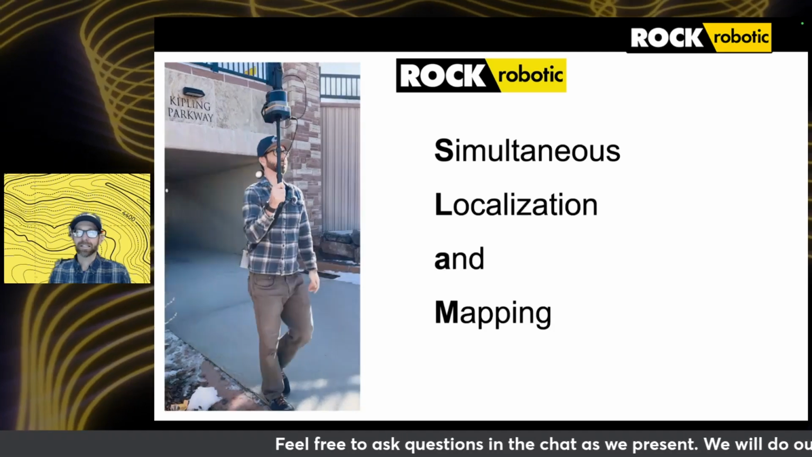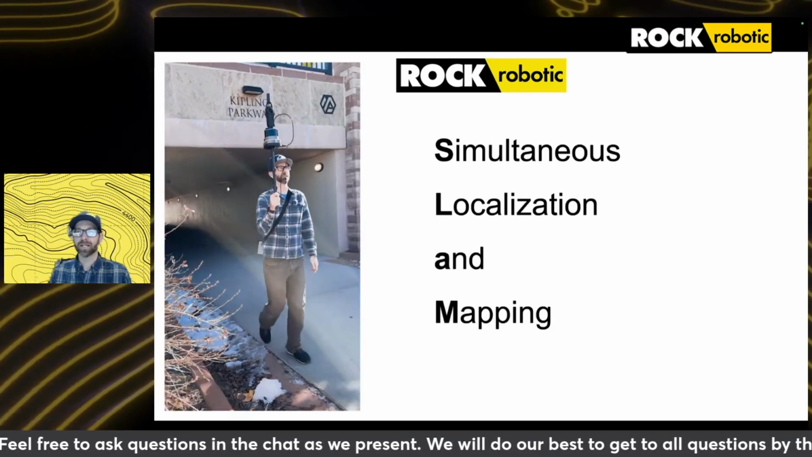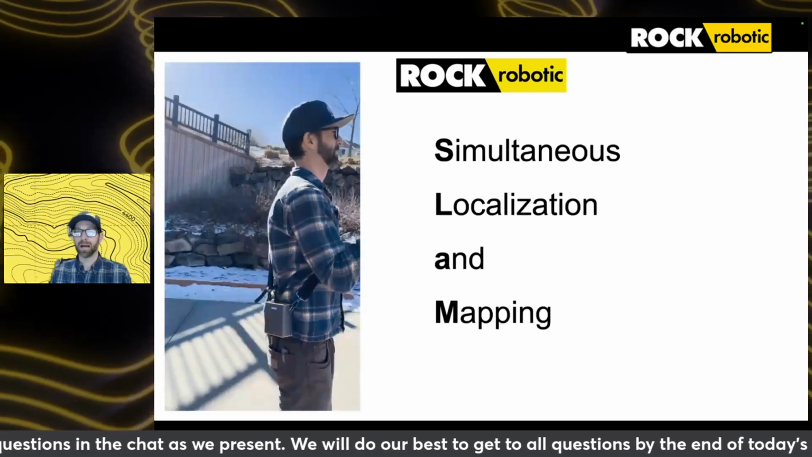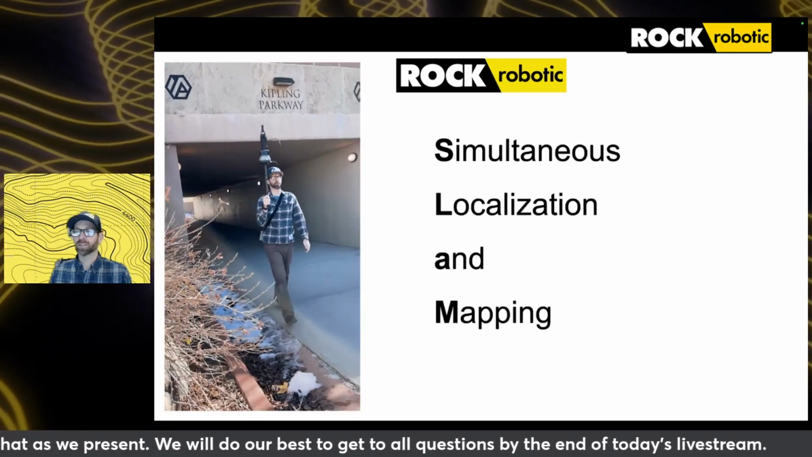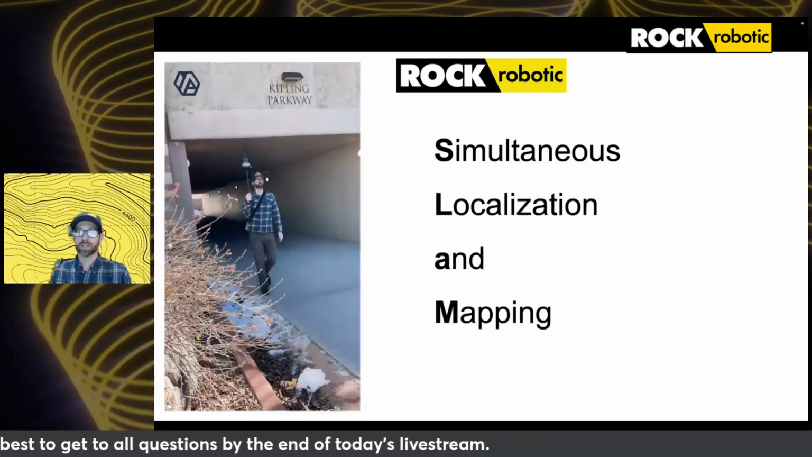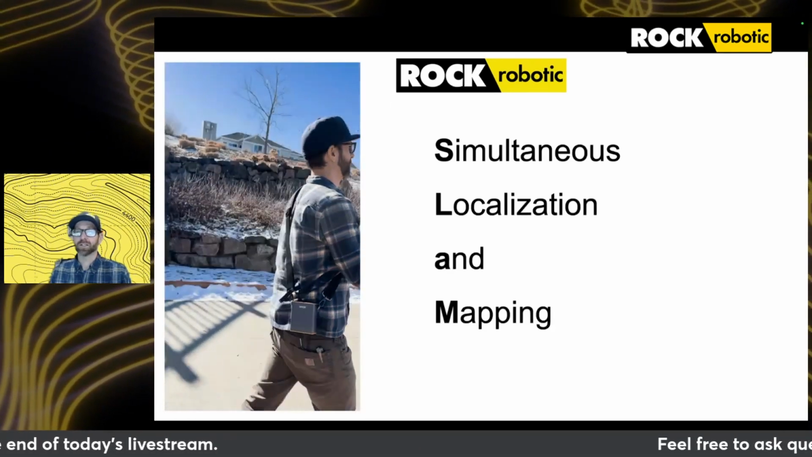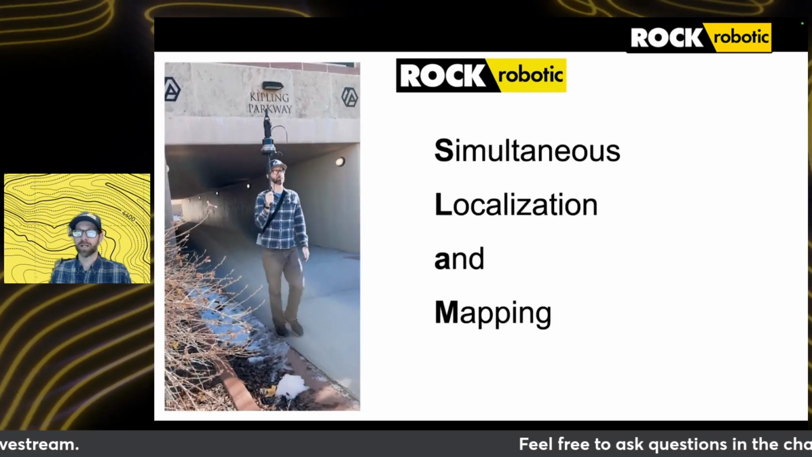So what exactly is SLAM? Simultaneous Localization and Mapping is a technique that allows a device to build a map of its surroundings while simultaneously determining its own position within that space. This is incredibly useful in environments where GNSS signals are either weak or completely unavailable.